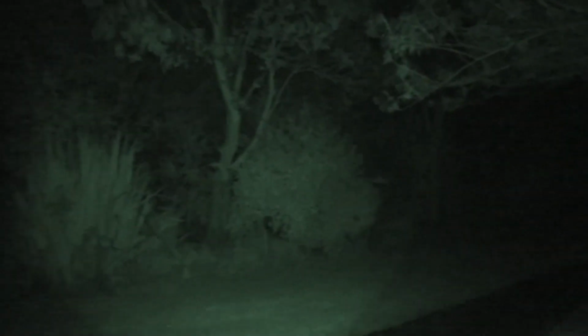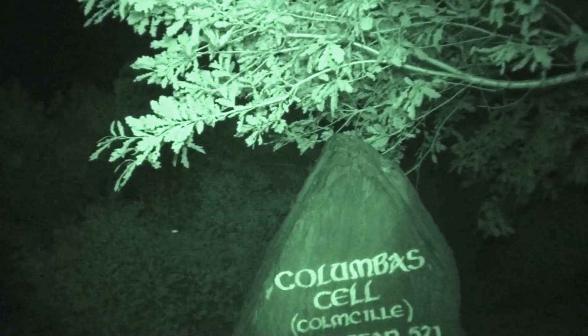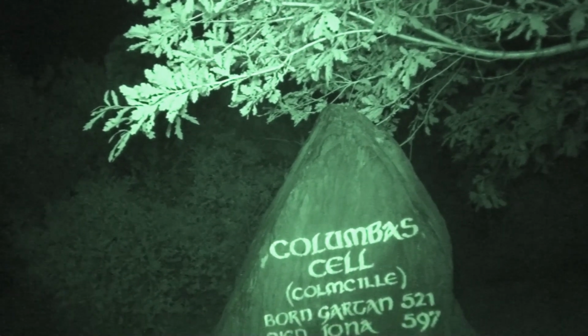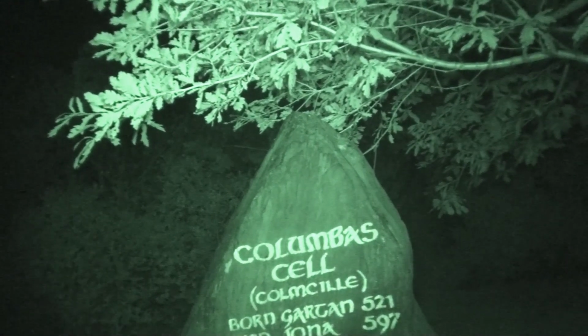Heading for another little building now. Columba's cell. Born 521, died 597.